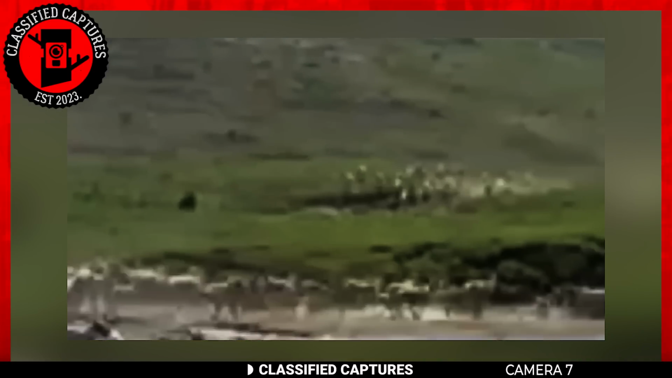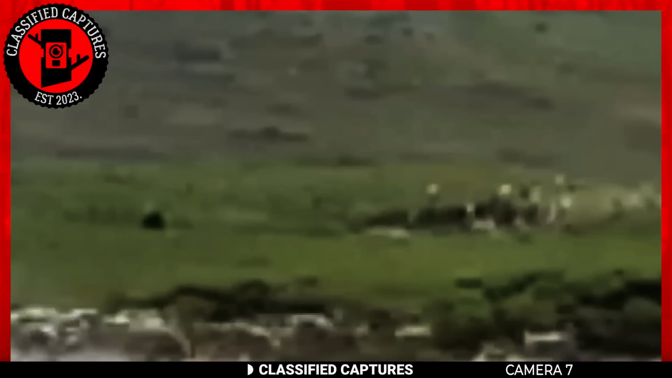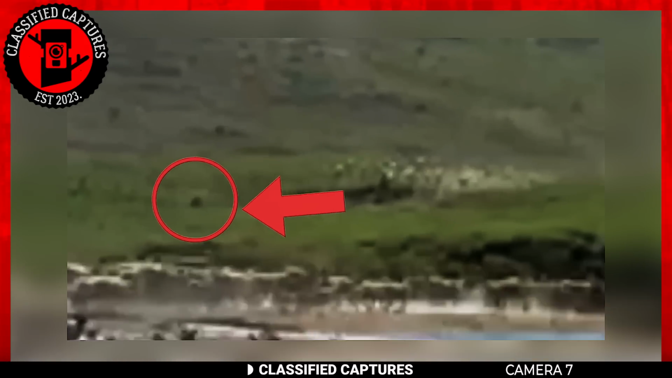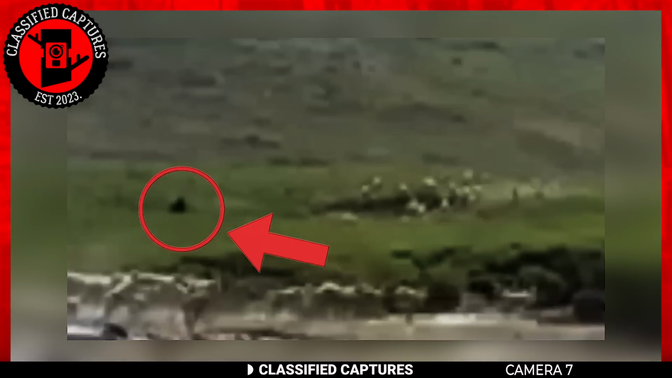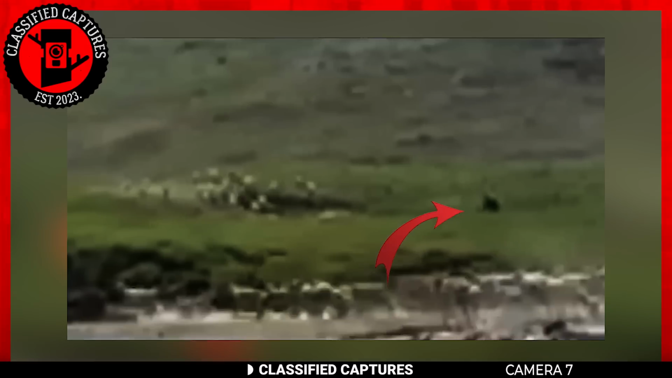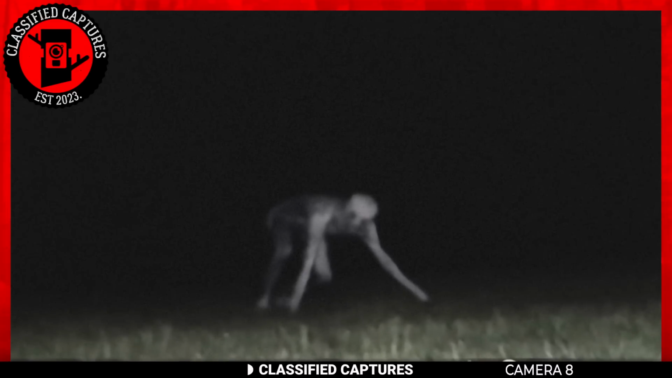It exhibits fur covering its entire body, walks on 2 legs, and displays signs of remarkable intelligence. Does that ring any bells? You guessed it, Bigfoot. The paranormal community is fairly confident that what we're witnessing here is none other than Bigfoot. What do you think?